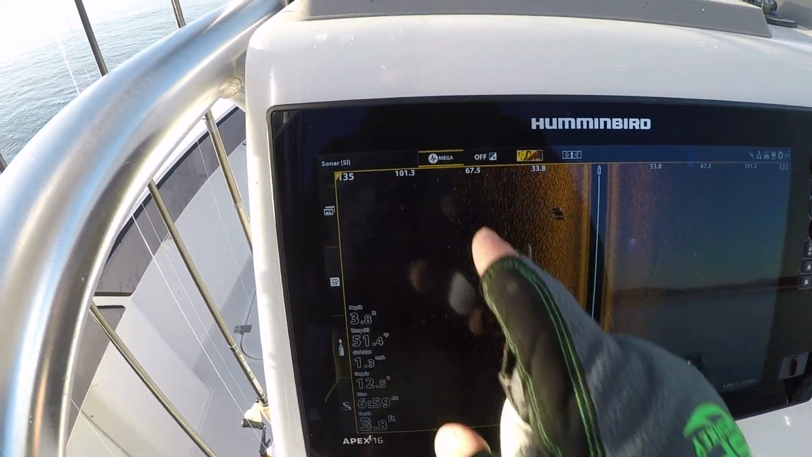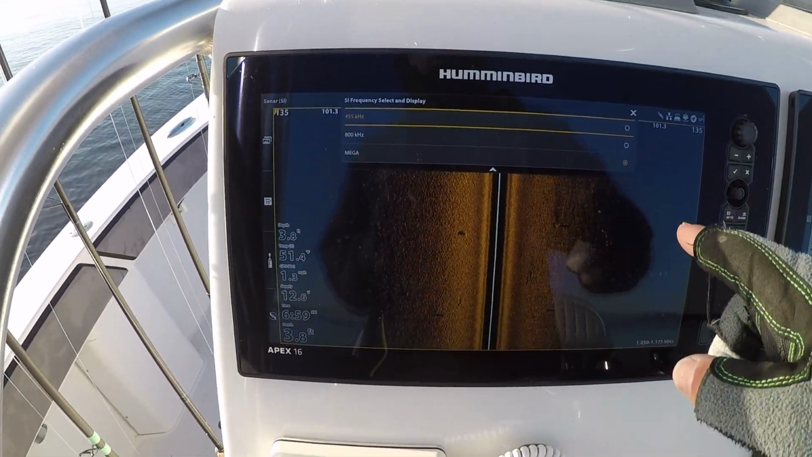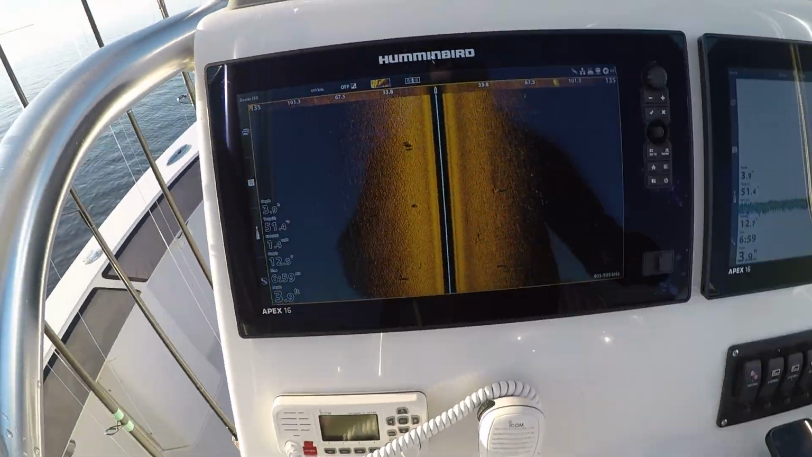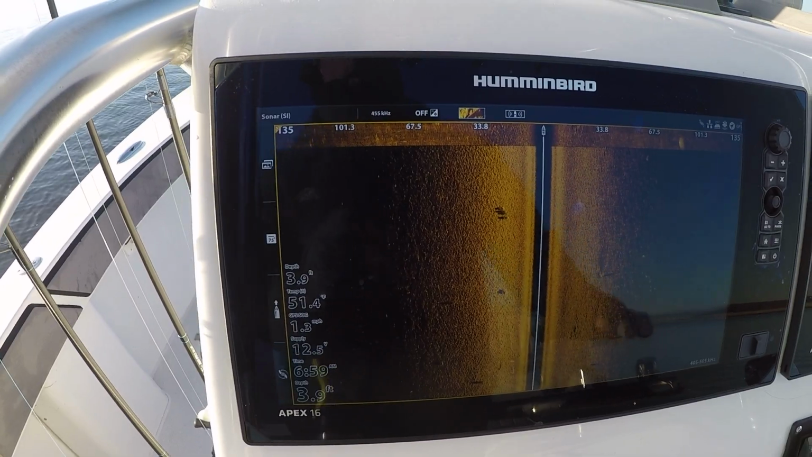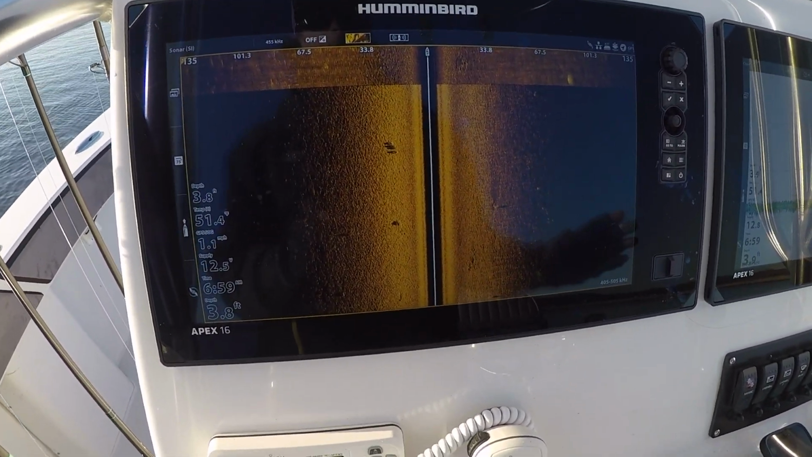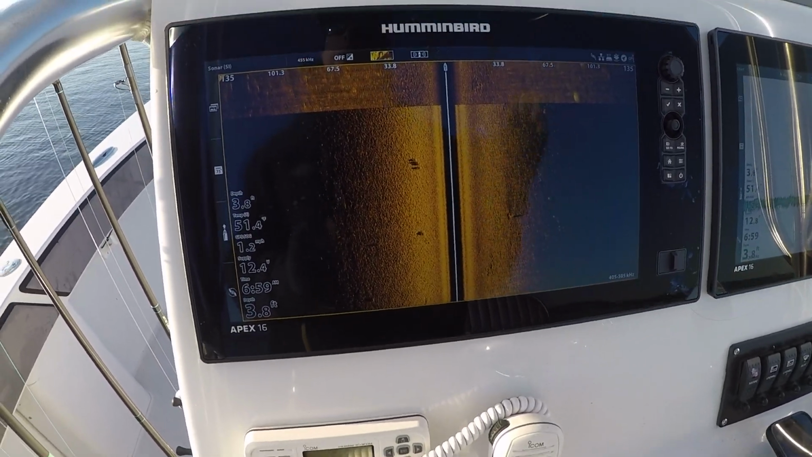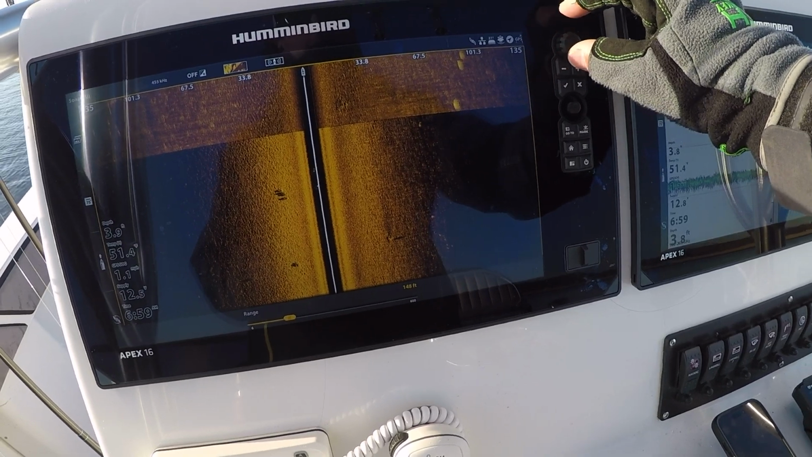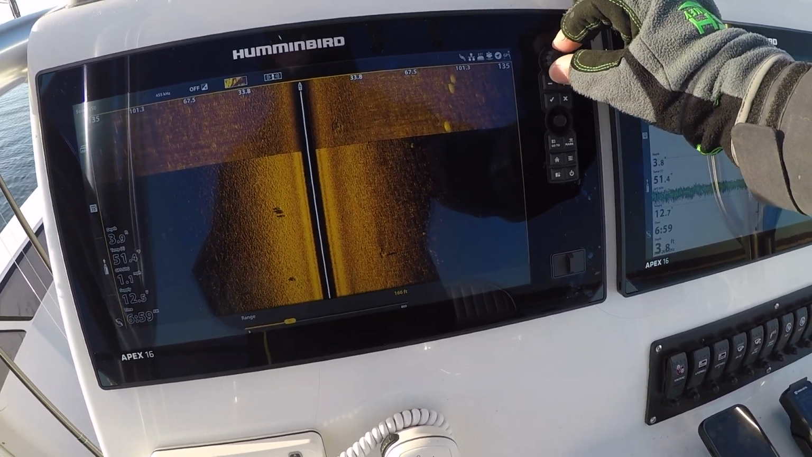I do switch from mega imaging, which is 1200 kilohertz, down to the 455. The reason being is you can see this change right here. The 455 is less detailed than the mega imaging, but it has greater range. So if I'm deeper or I want to zoom out, I'll show you real quick how to zoom out. Pretty simple. You just press that plus or minus button.